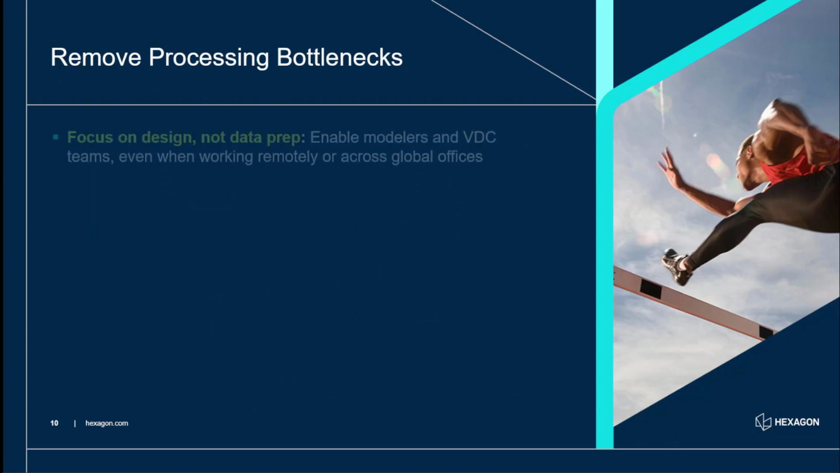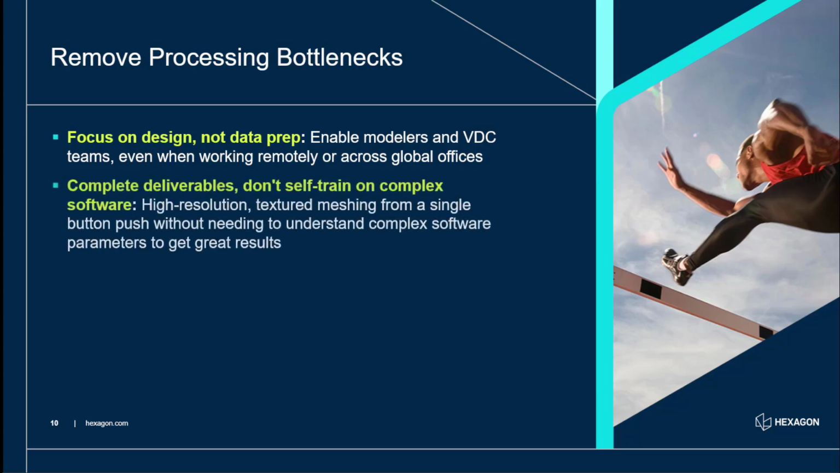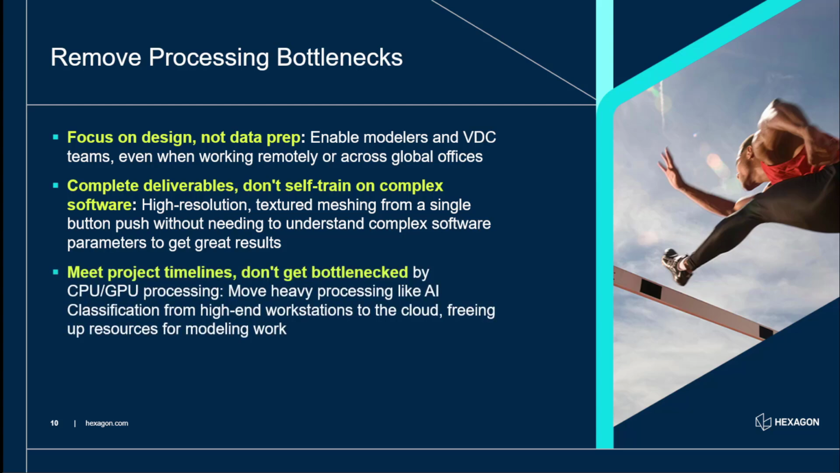So we want to remove our processing bottlenecks. We want to focus on design, not data prep. That's the key point here. We don't want people worrying about the processes. Let's have the best-in-class algorithms and deliver what people want. We want to create deliverables, and we don't necessarily want to have to self-train on complex software. For example, if we look at our meshing or our classification, it is a single button push, and you don't need to understand the full complexity of a whole other software suite in order to get good results.